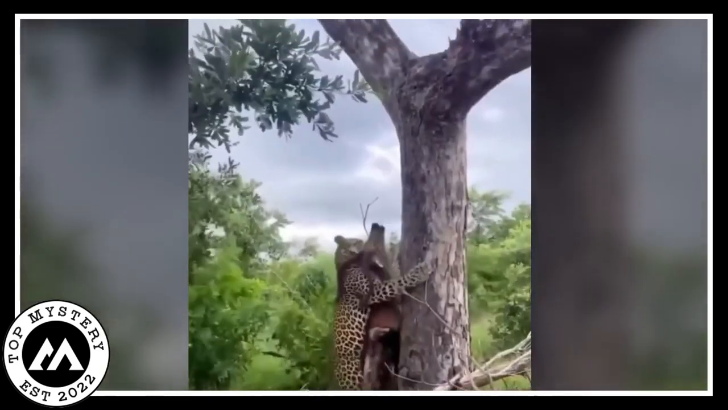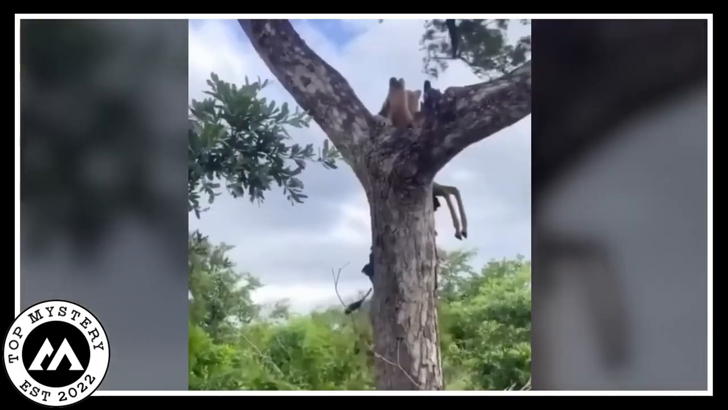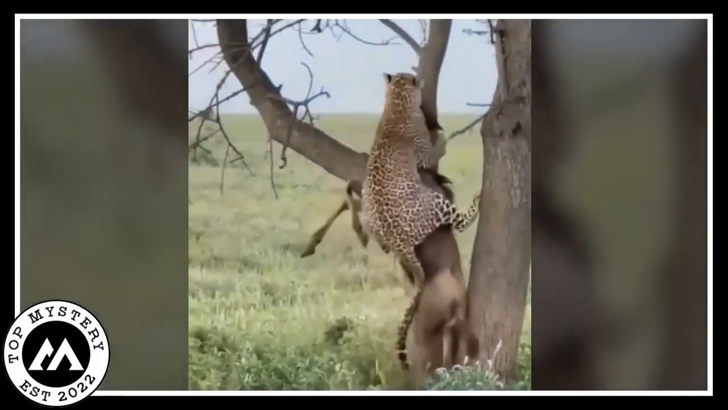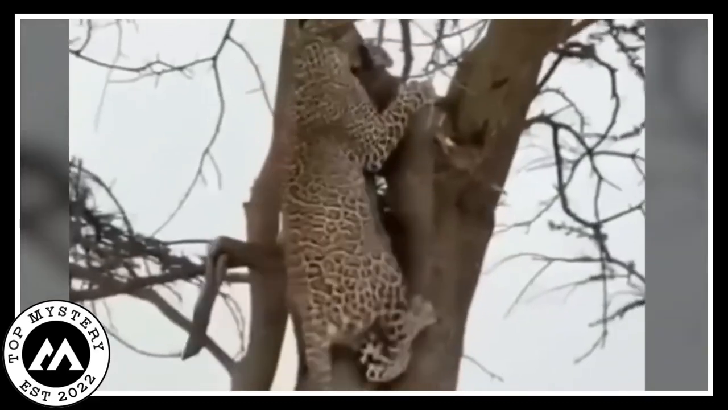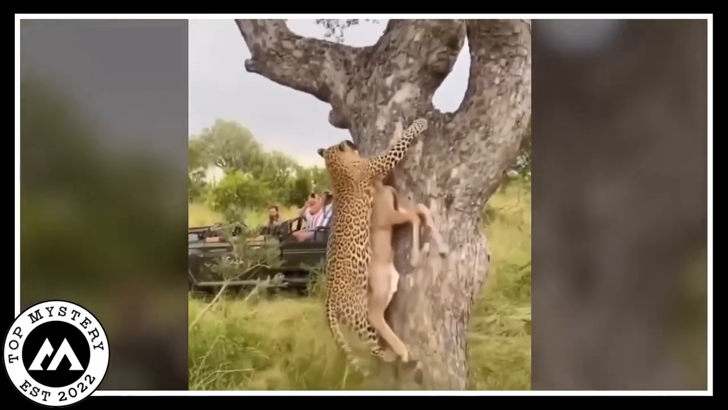It's both creepy and awe-inspiring. The scene unfolds with the leopard showcasing its unbelievable strength, scaling the tree like it's on a mission. And here's the kicker. It's not just one prey. Nope, the leopard adds another animal to its collection, leaving everyone watching in sheer amazement. A powerful cat defying gravity with a deer in its mouth, and then casually adding more to the menu.